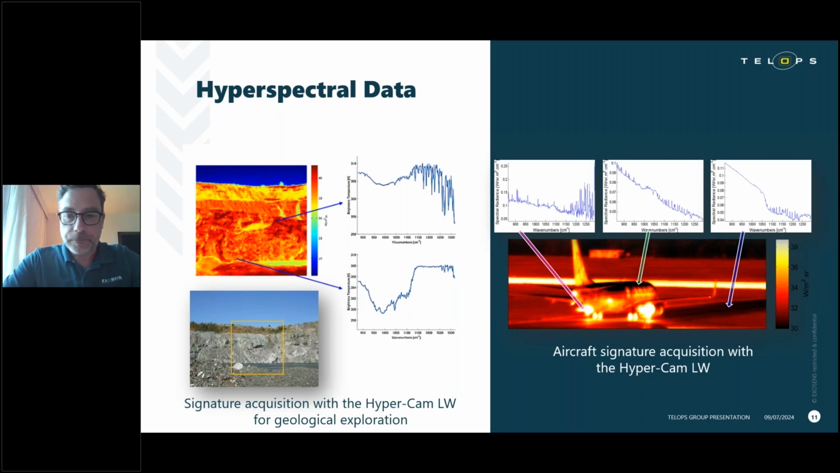If I click on the fuselage of the aircraft on the top, you can see it's pretty dark on the imagery, meaning it's pretty cold. So that is very reflective. So what we see here is the reflections from the sky overhead and the atmosphere. So we see a lot of emission features from the atmosphere. And on the right-hand side, we see the spectrum from the pavement. Again, it looks very different. That's because the pavement is made up of quartz, and we see the signature of quartz within the pavement itself.